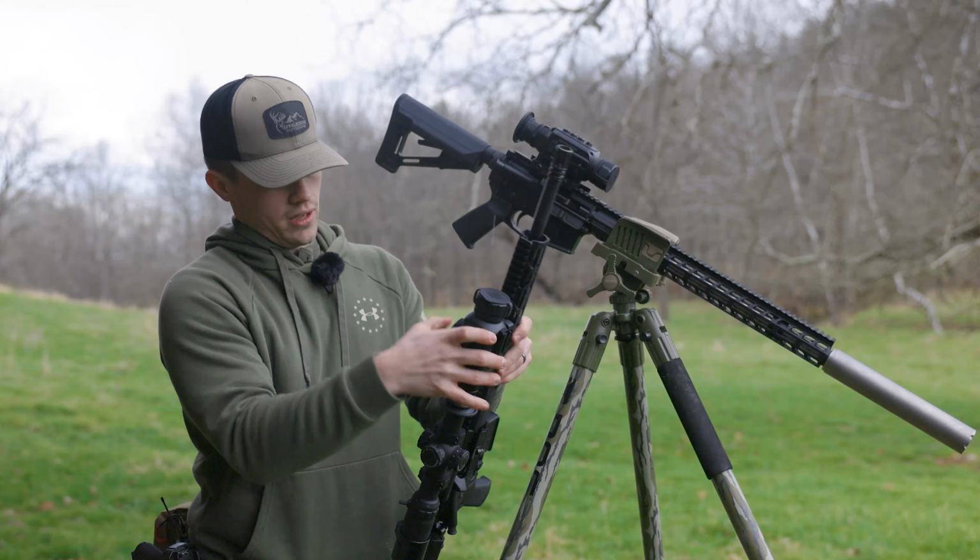This is an Accufire Atro 1:8, and you could run it like this. Okay, both of them work fine. If you run it like this, you have to run it at the base magnification and do all your zooming on the optic, which is no big deal, but a really nice little feature there.